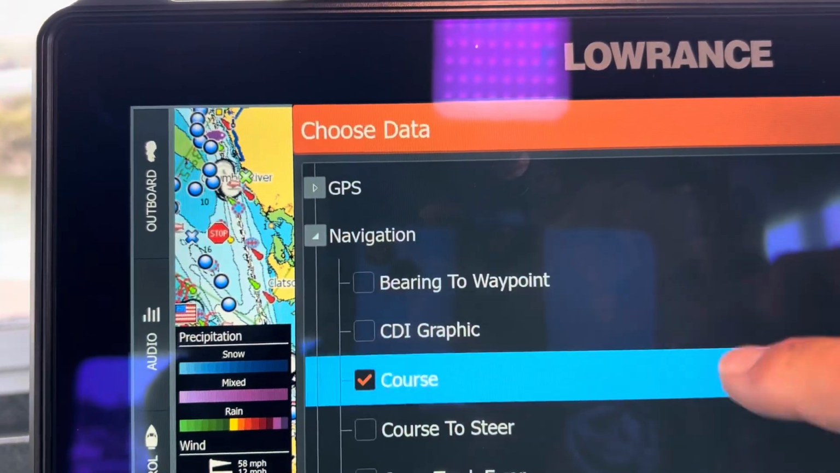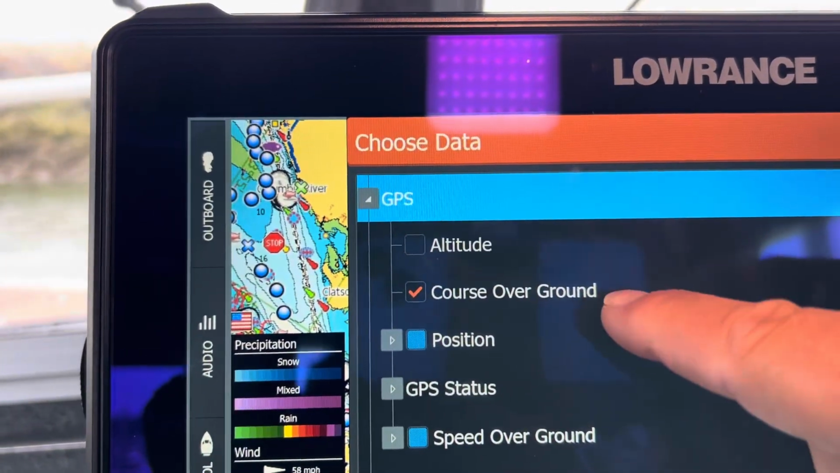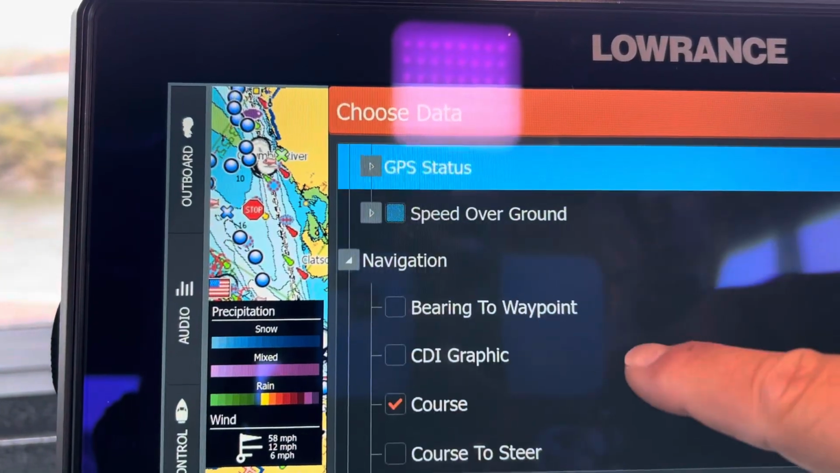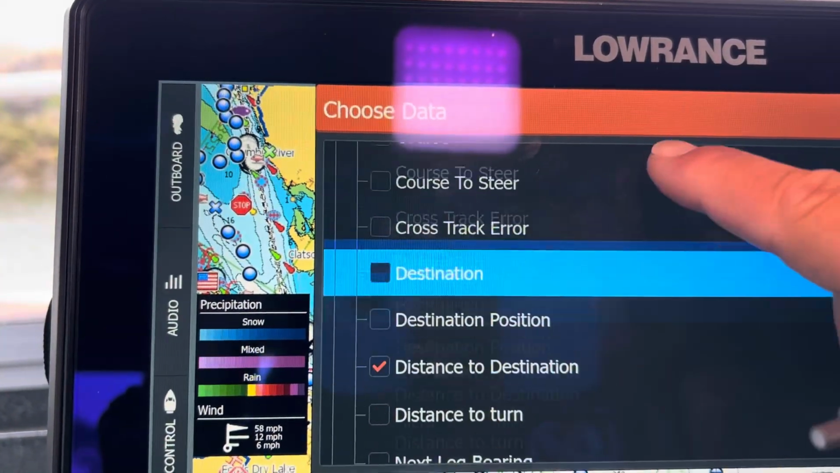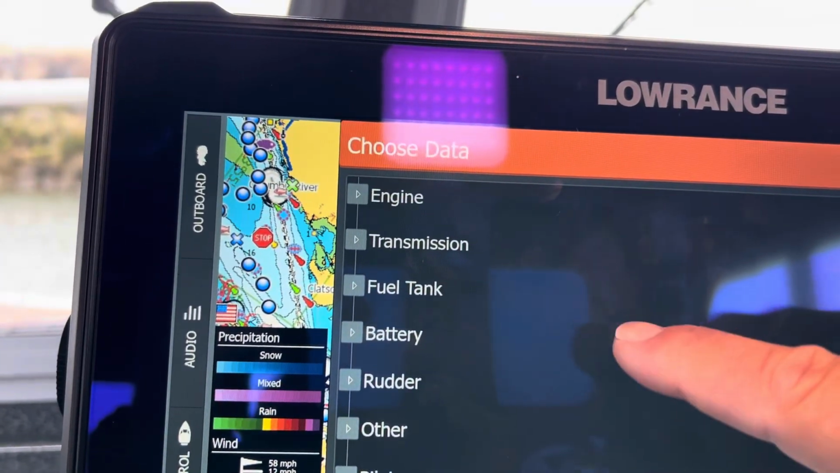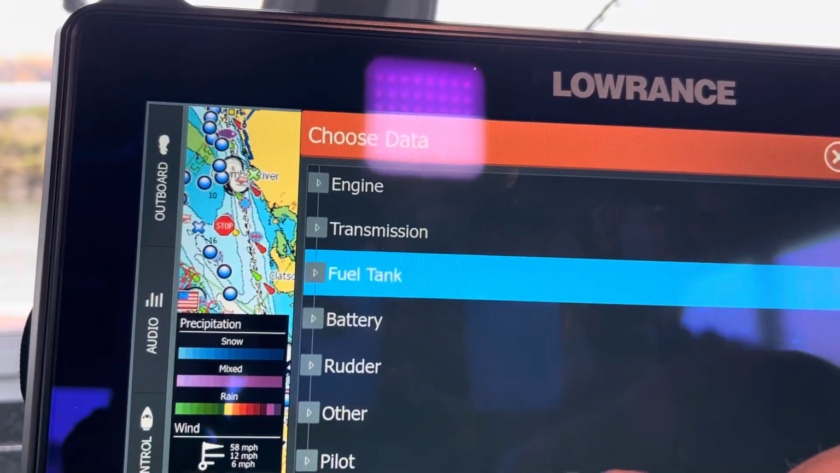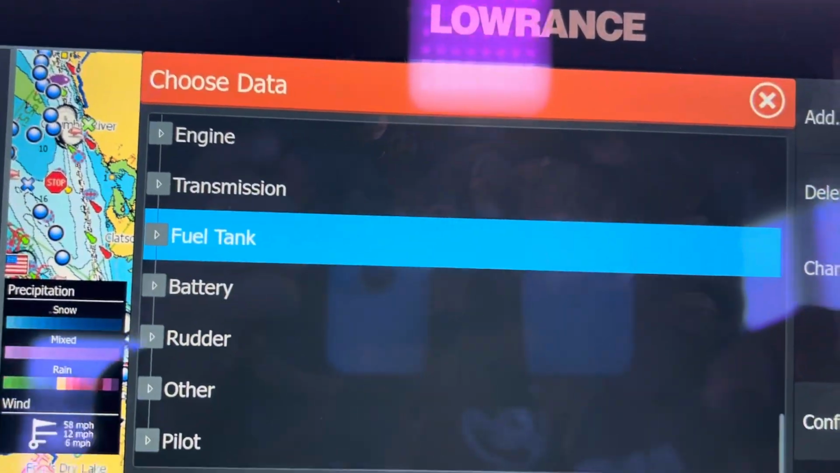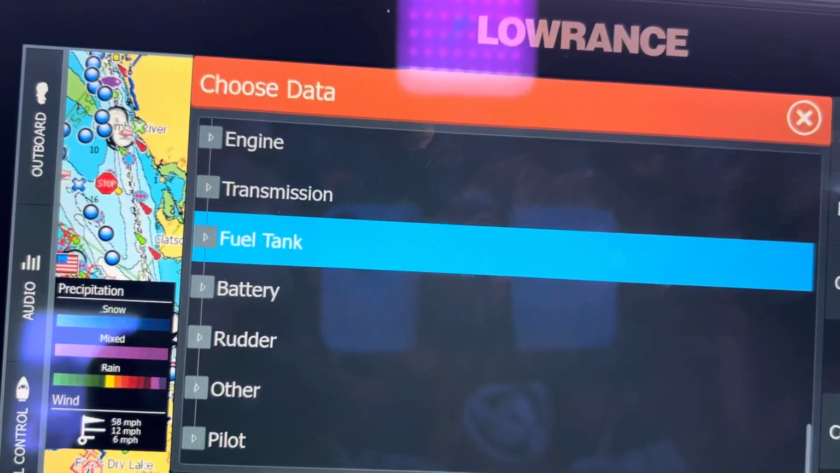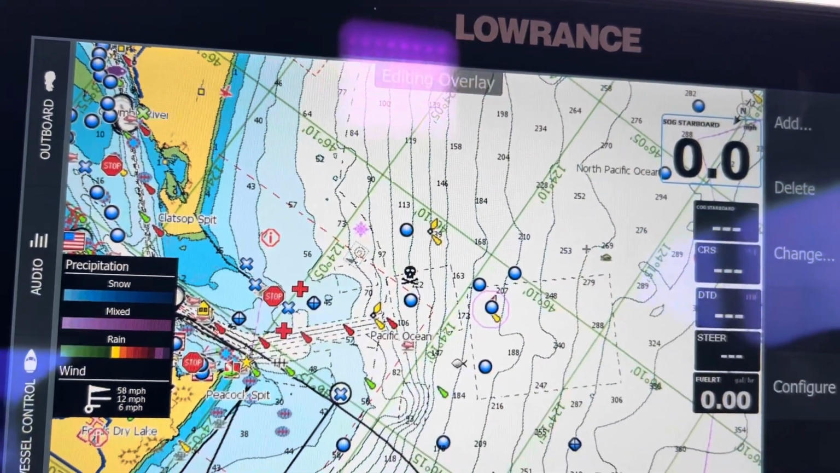So if I go up here to GPS, there's course over ground, position, GPS status, whatever you want to display on your screen, you can select from all of these. There's sonar information, routing information, rudder, battery, fuel tank, autopilot, all that kind of stuff. So whatever the most important information is to you, you can just select it off of there and put it on your screen. Once you do that, you just hit save.